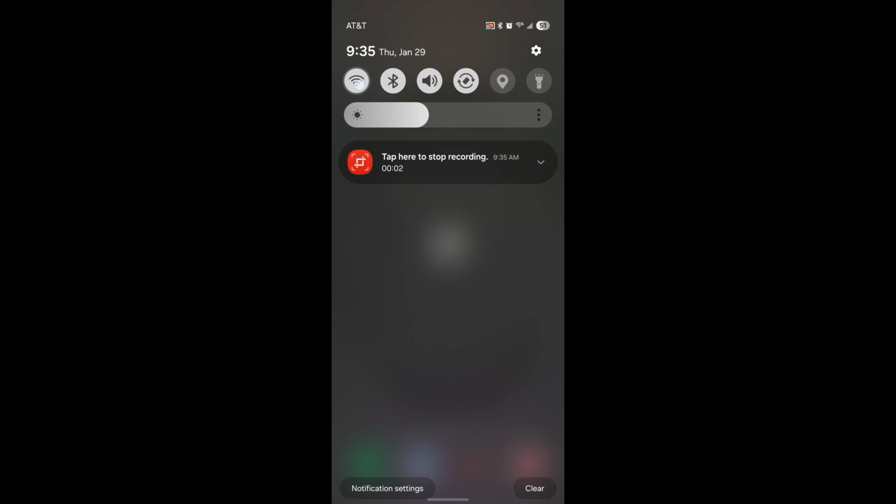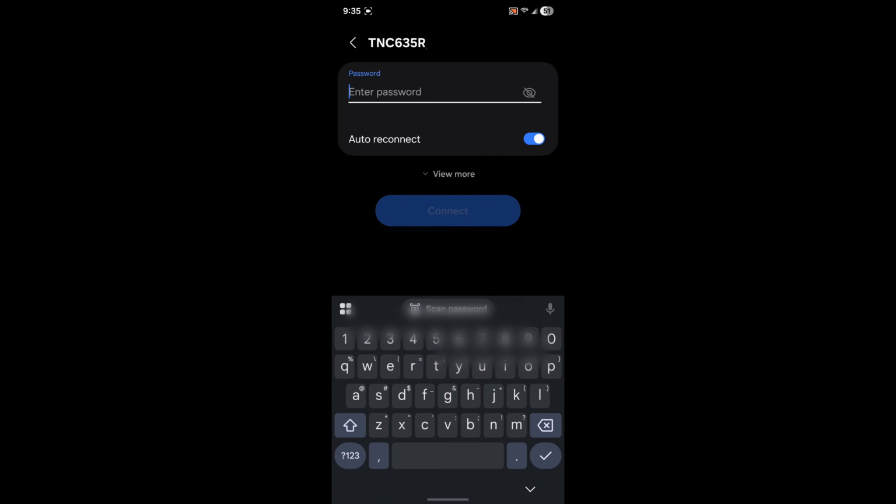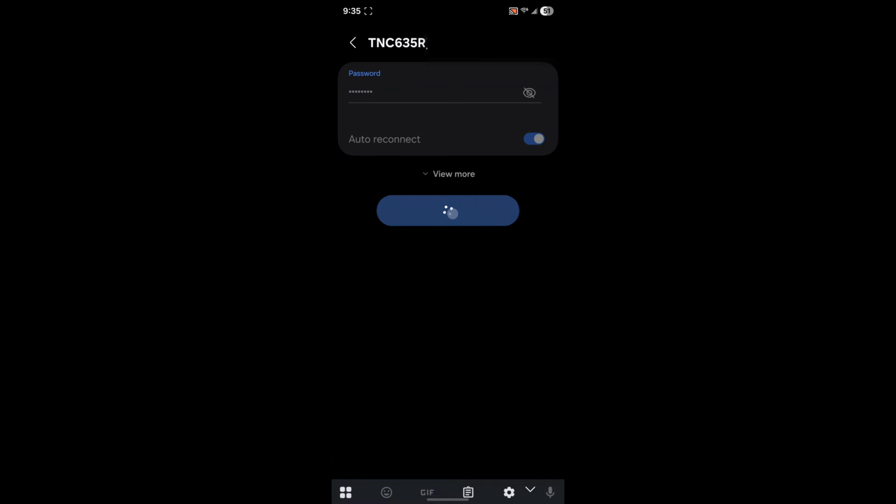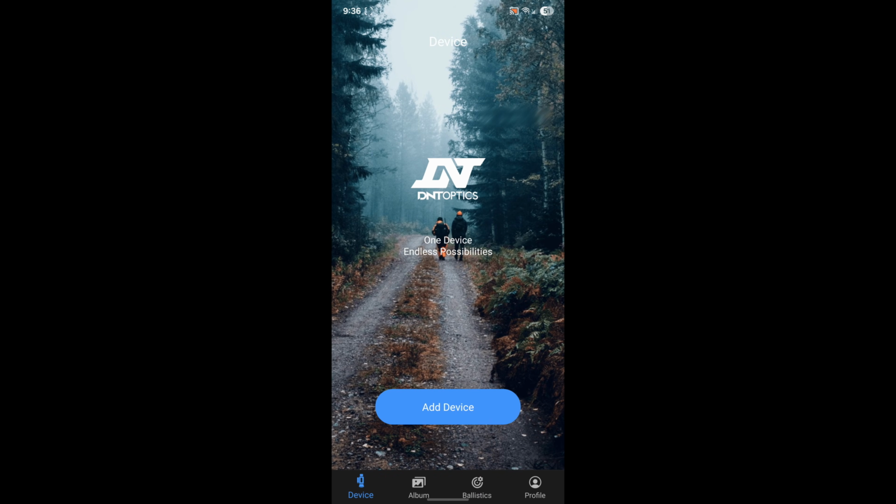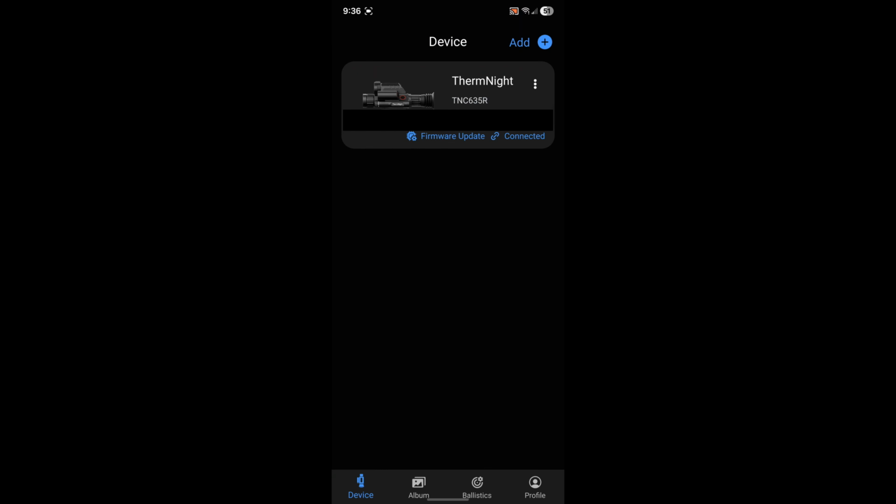Now open your phone's Wi-Fi settings, select the device Wi-Fi name, enter the password 12345678, and then click Connect. Now you can go back to your DNT app, and you will click Add Device. Select ThermNight Multispectral and find your correct ThermNight model, either the TNC335R, TNC635R, etc., and then click Add. After adding the device successfully, it will now be connected.